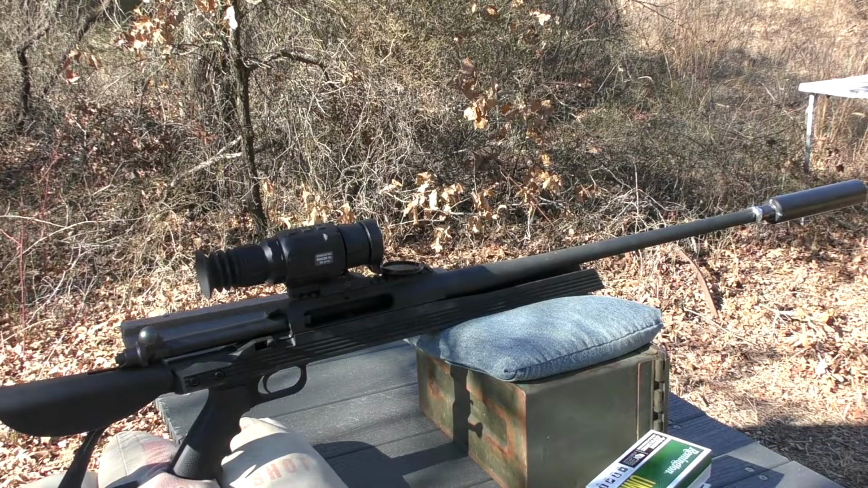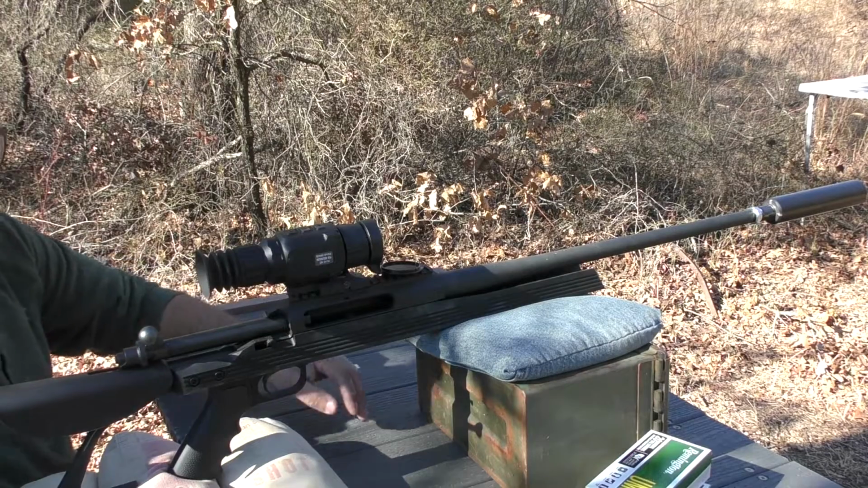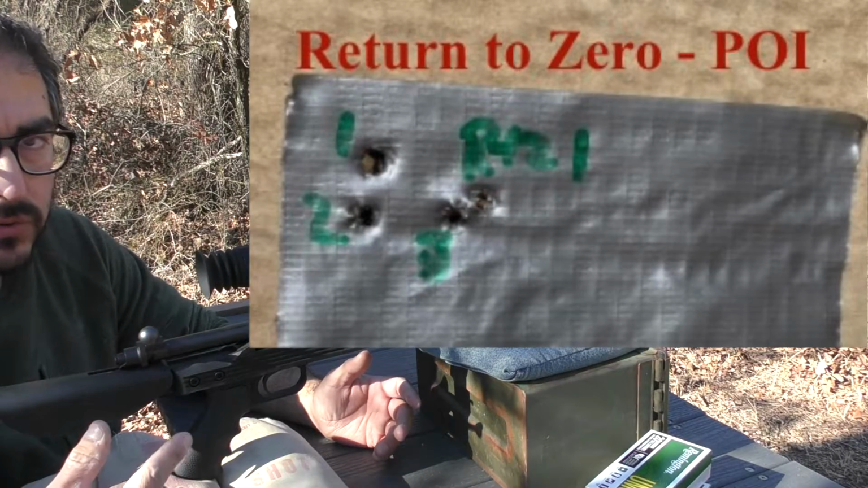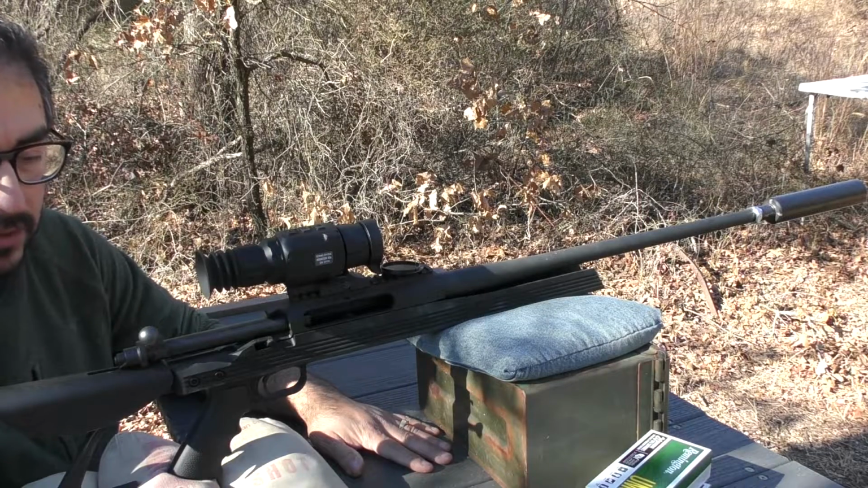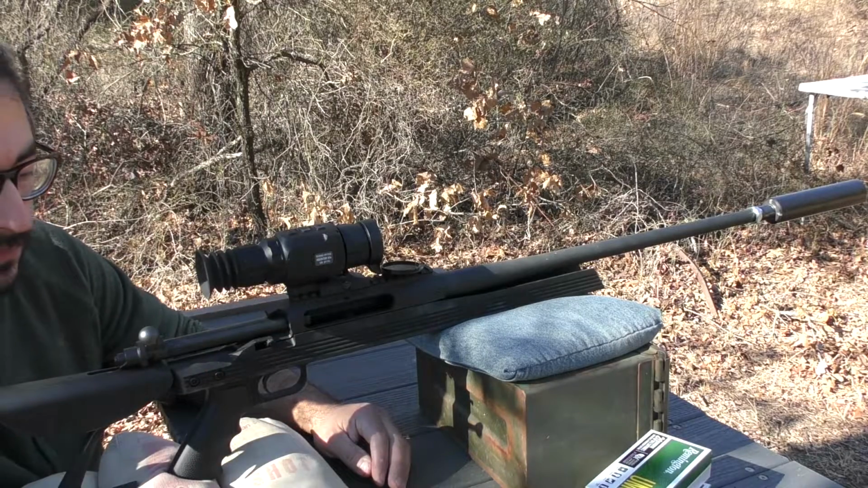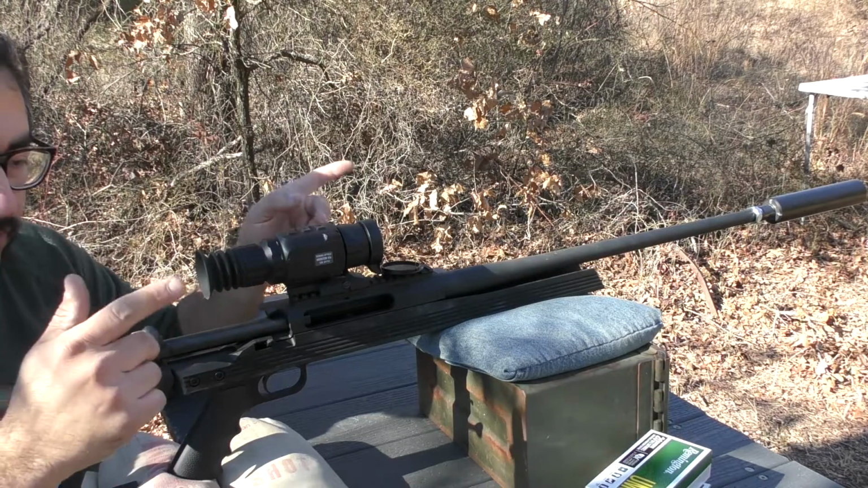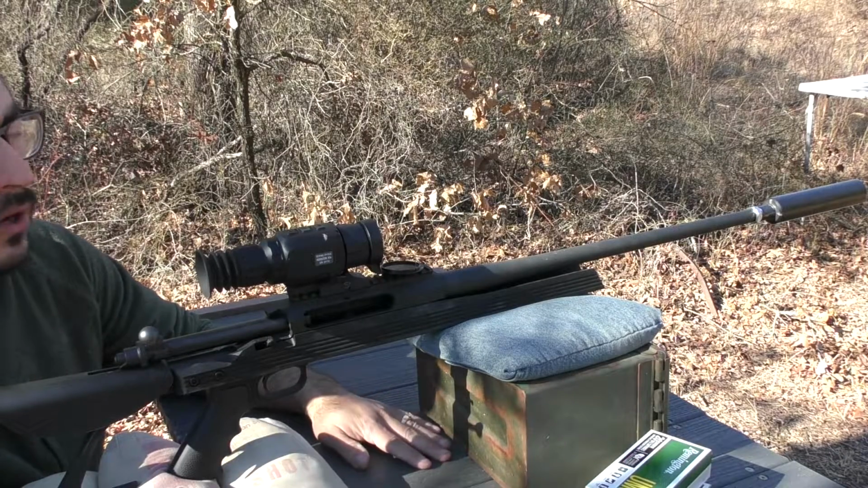All right, our final test of the day with the Hogster VIBE. It's performing admirably. That first return to 0 shot was actually touching one of the other of the 3 shots that represent our 0 group. So I would say no shift if you're touching where you zeroed at with your return to 0. I'm going to go ahead and take 2 additional shots. Again, taking the scope off, putting it back on, fire, scope off, back on, fire. And then that'll be the conclusion of our time with the Hogster VIBE scope.